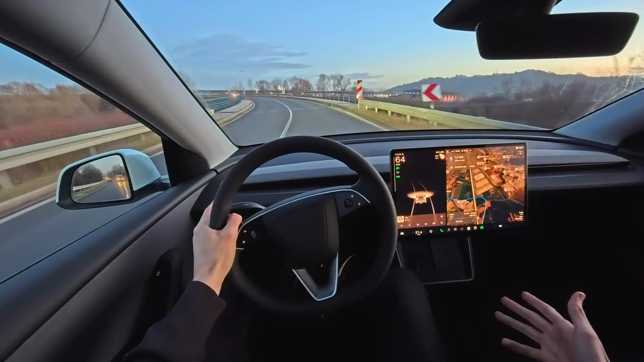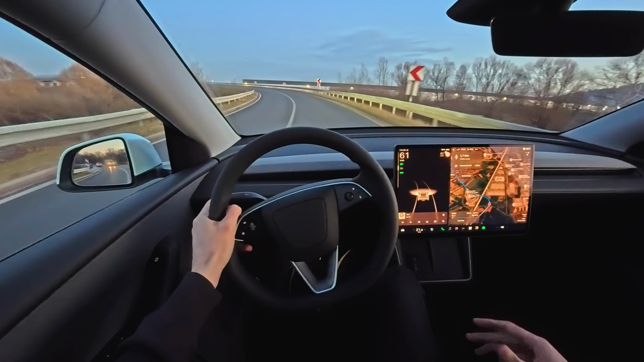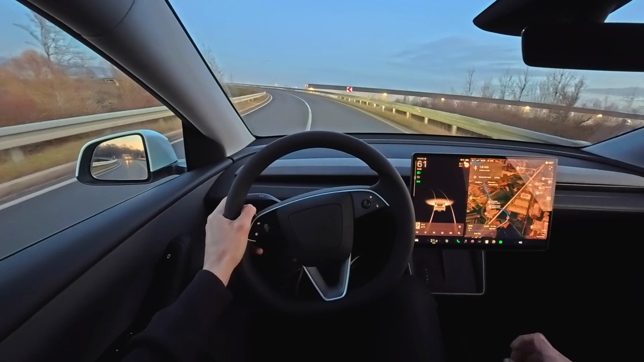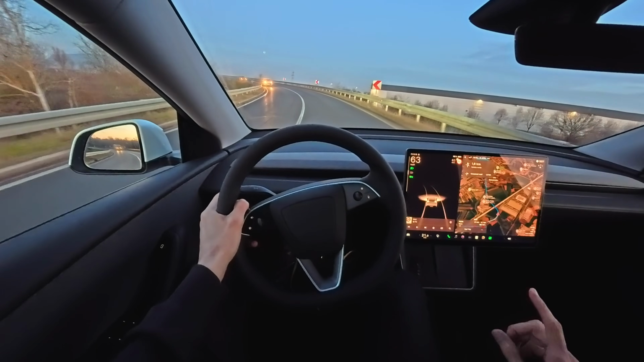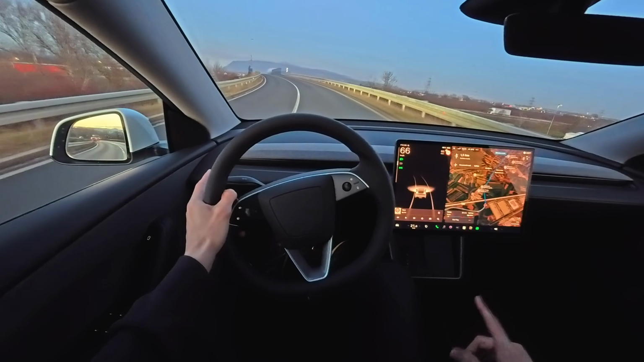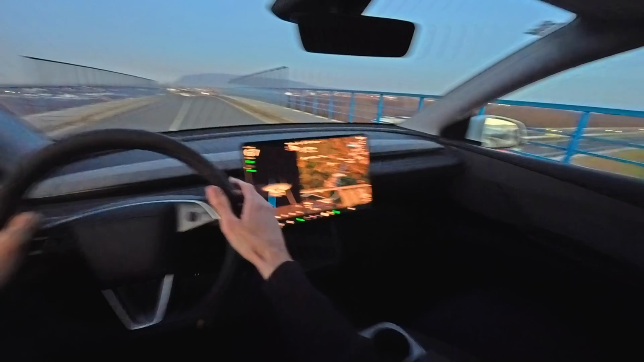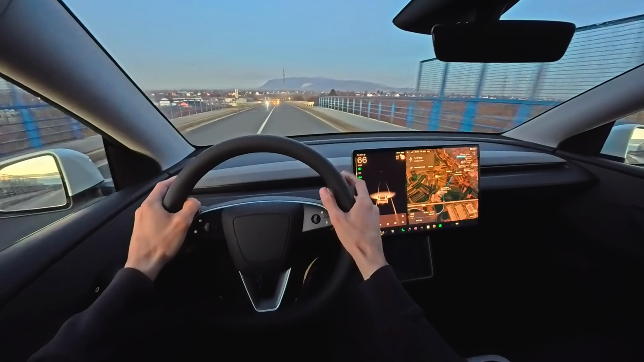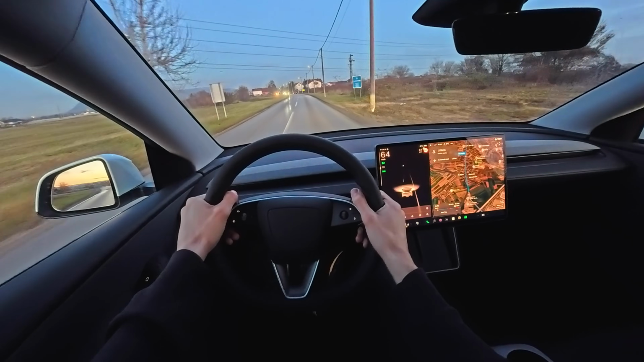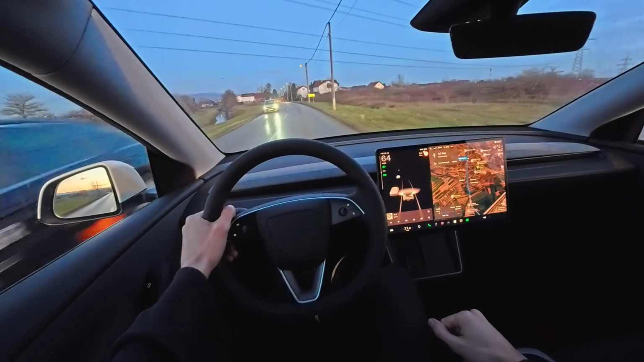Now, of course, I wish it was full dark, but I've said this in my day review and a quick review, that I believe Tesla has installed matrix hardware in these headlights, but they're just software disabled. So there's a huge traffic there. This is why I'm going here. Yeah, I think further on there's going to be street lights.